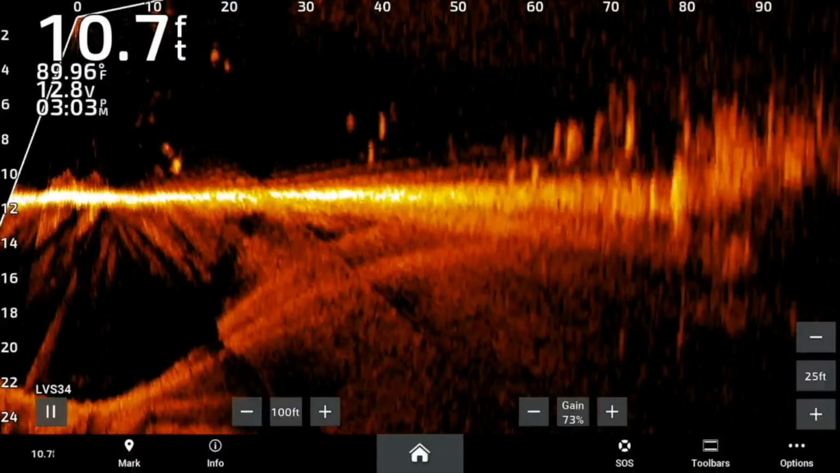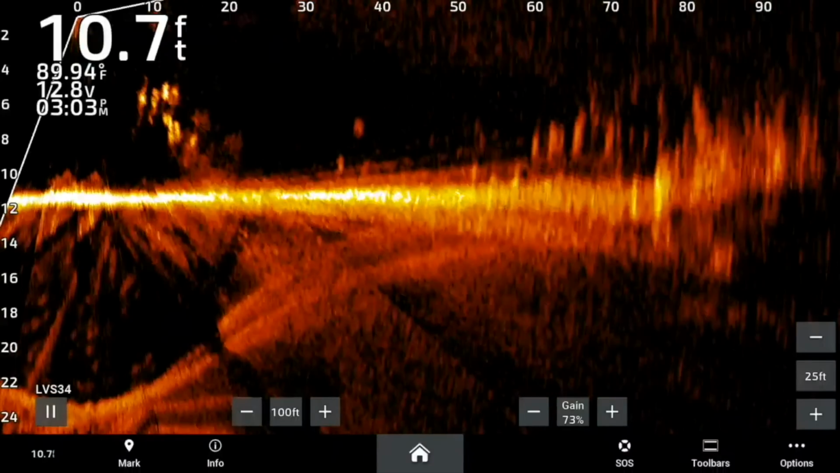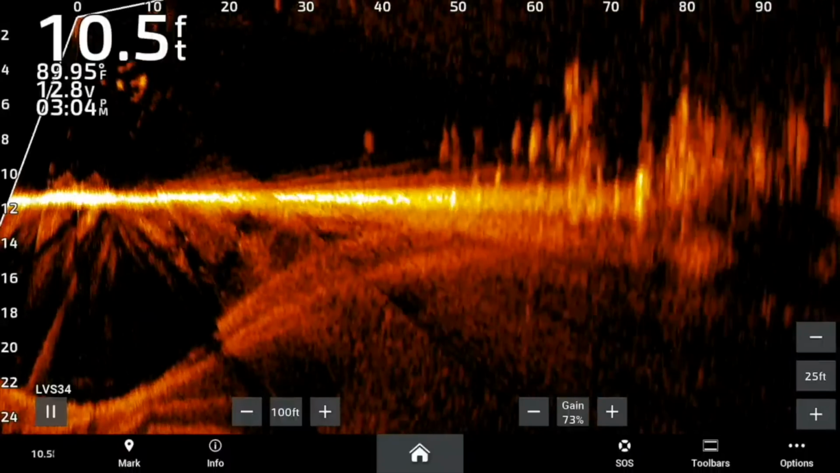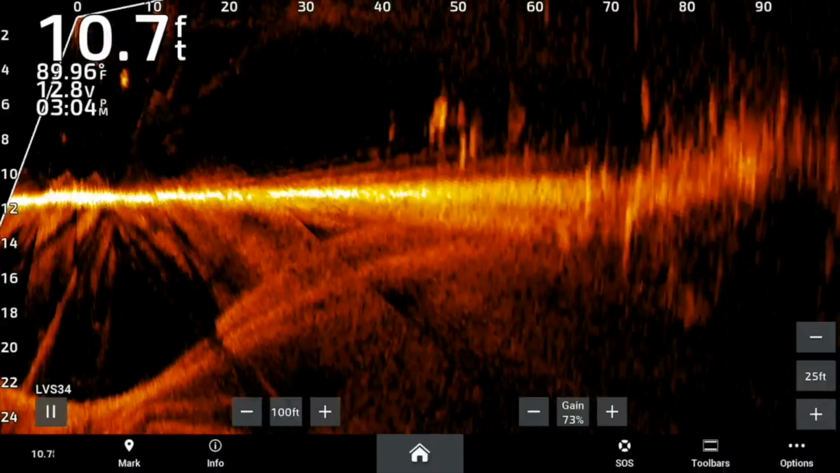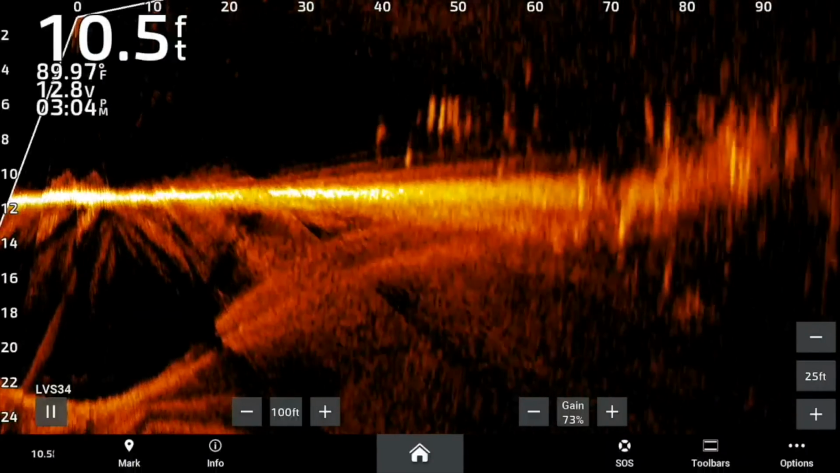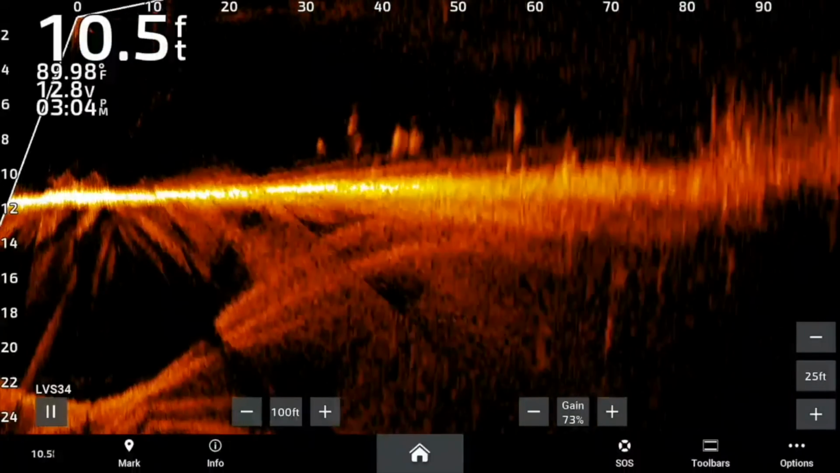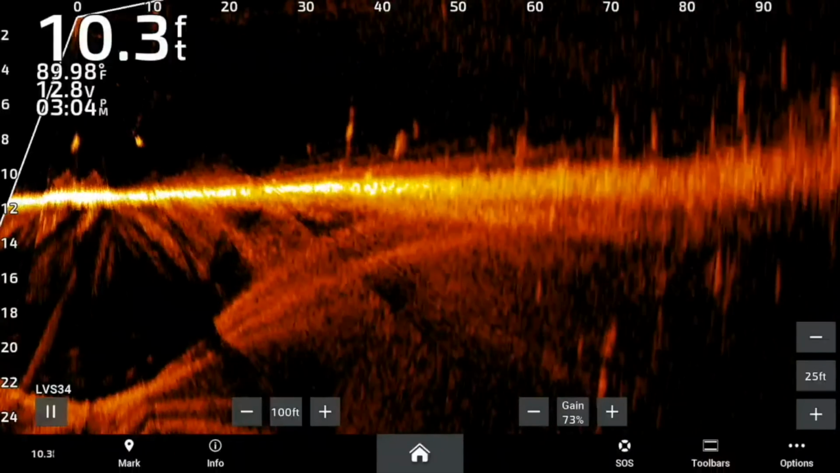Look at all them. That's a whole bunch of them of something. I don't know. So you can see my bait going down. Here's my bait at 60. Oh, one's coming and looking at it. It'll bite. I wonder if those are something else.